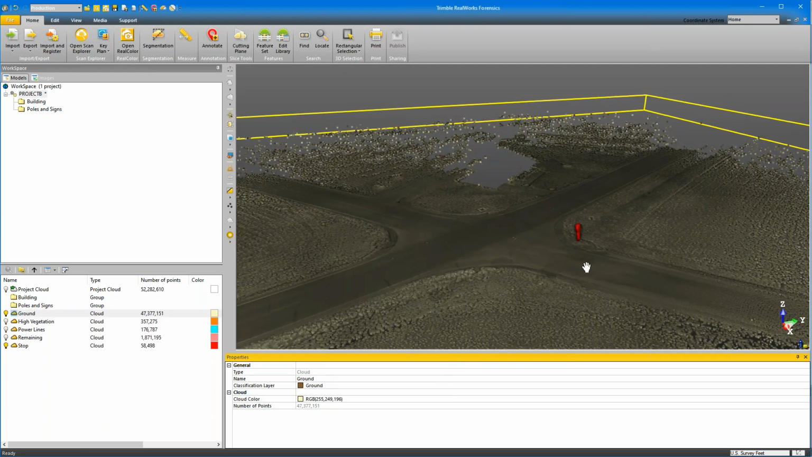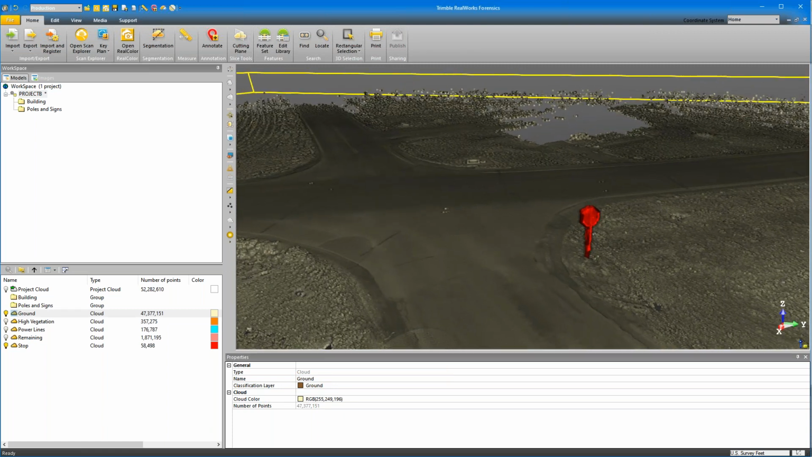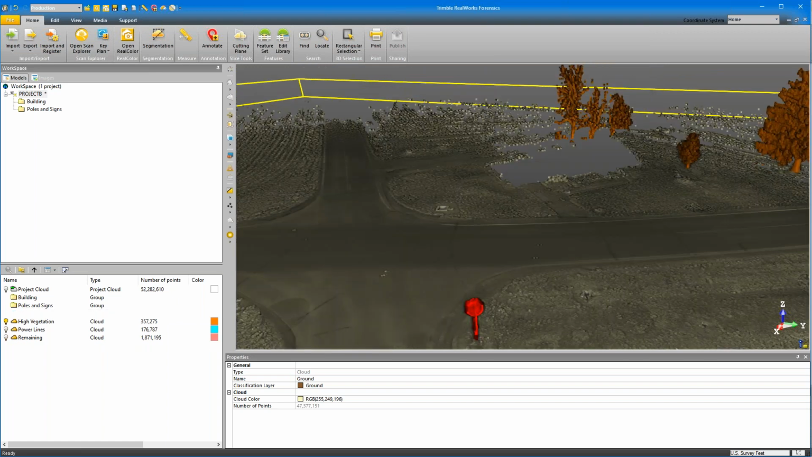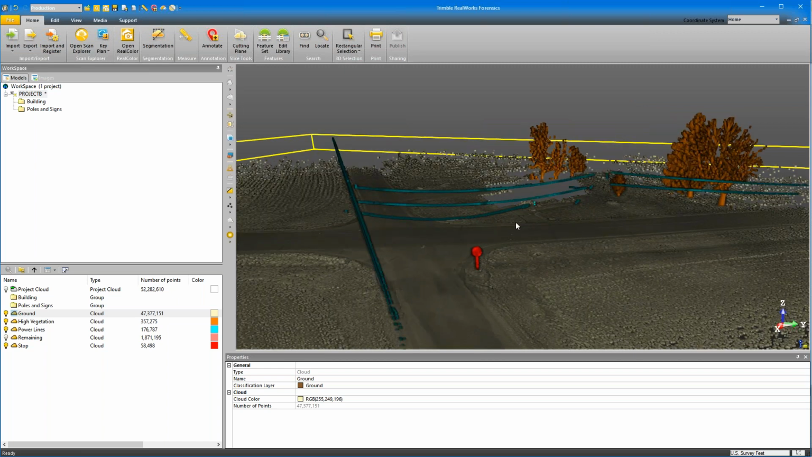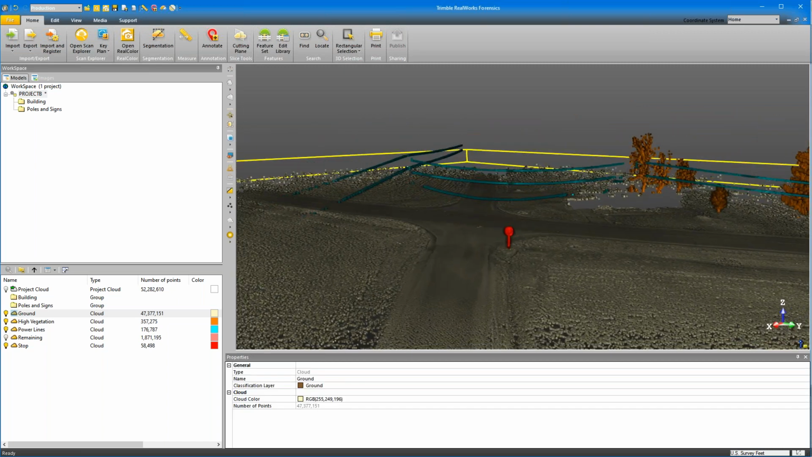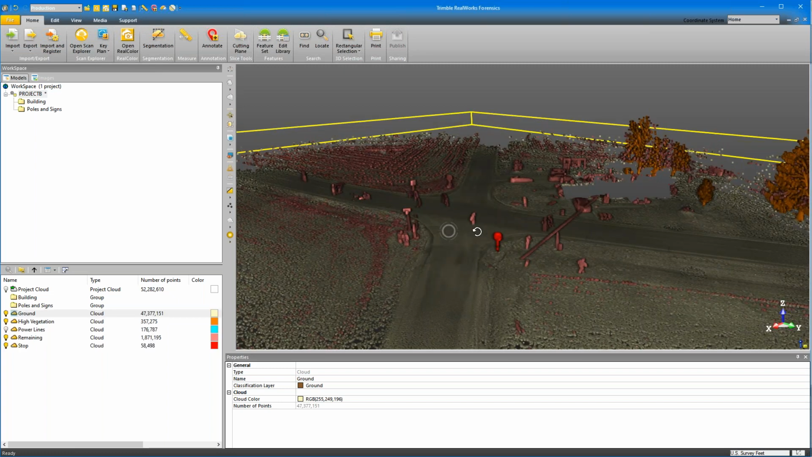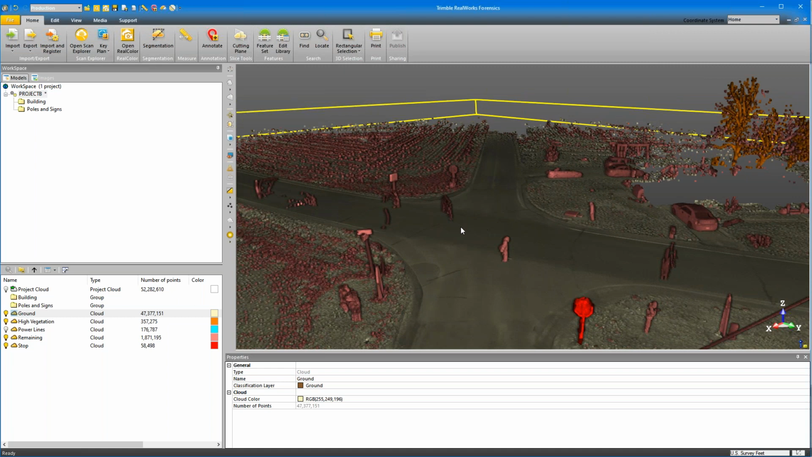I'll just make it like a light yellow just so it provides a little bit more contrast. So we looked and found our stop sign. We wanted to find our high vegetation. It created a cloud for us with high vegetation. It also found our power lines. Now, if these were pertinent to our case, I would probably export those, but since they aren't, I'm going to turn them off. And we have our remaining, which is the things that Trimble RealWorks Forensic looks at and says, I don't really know what this is, so I'm just going to throw it in a bucket and you figure it out.